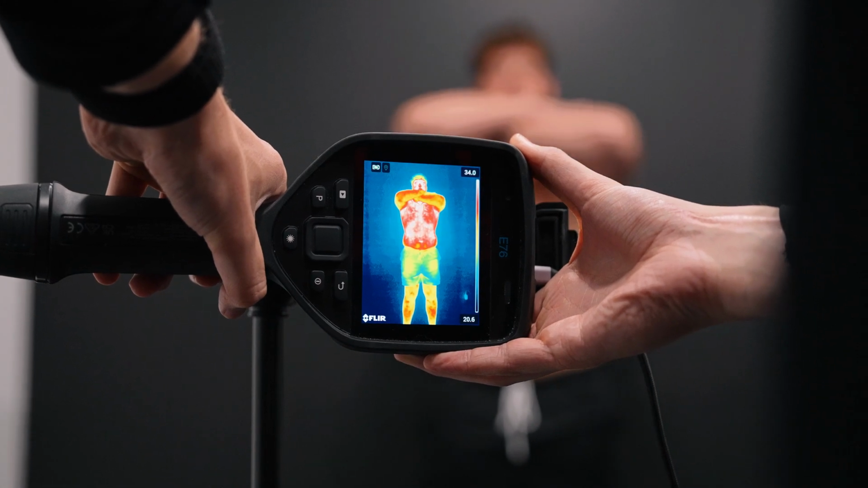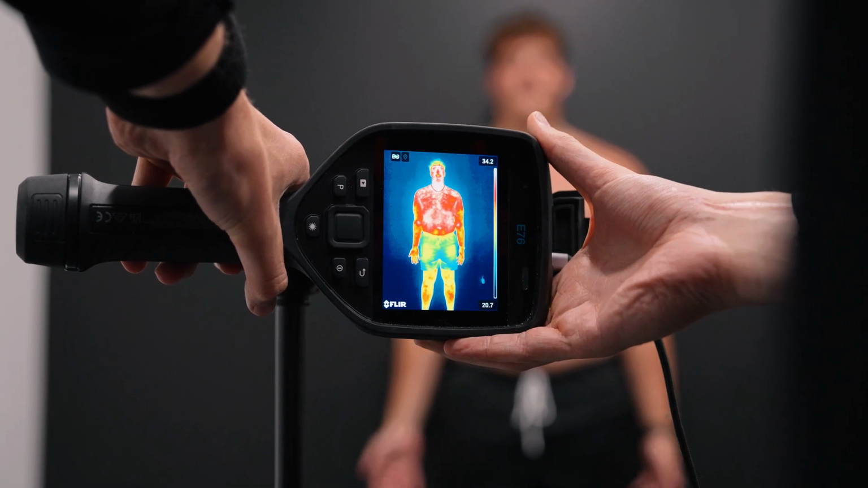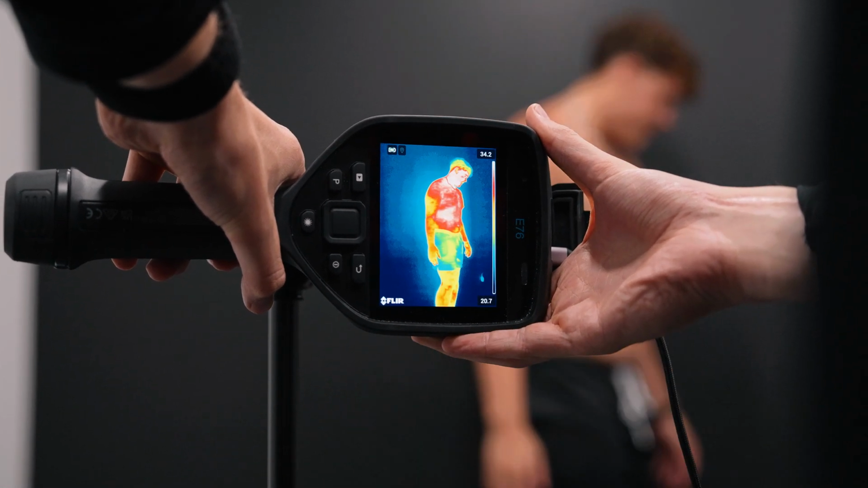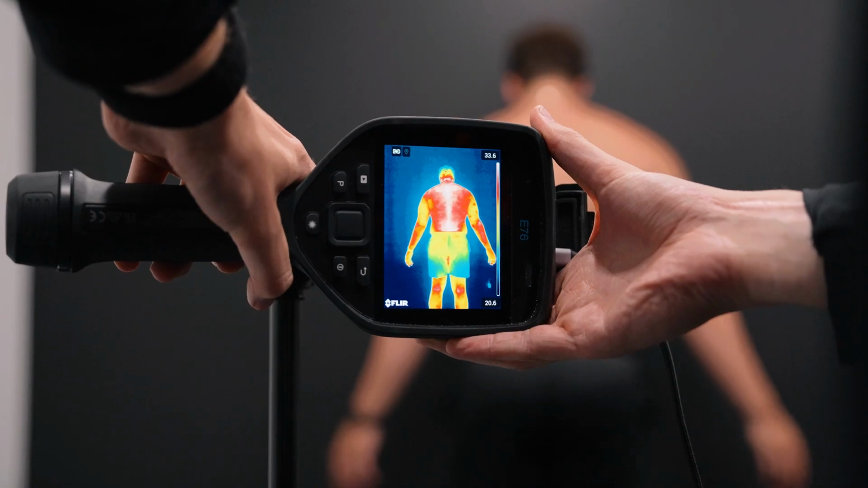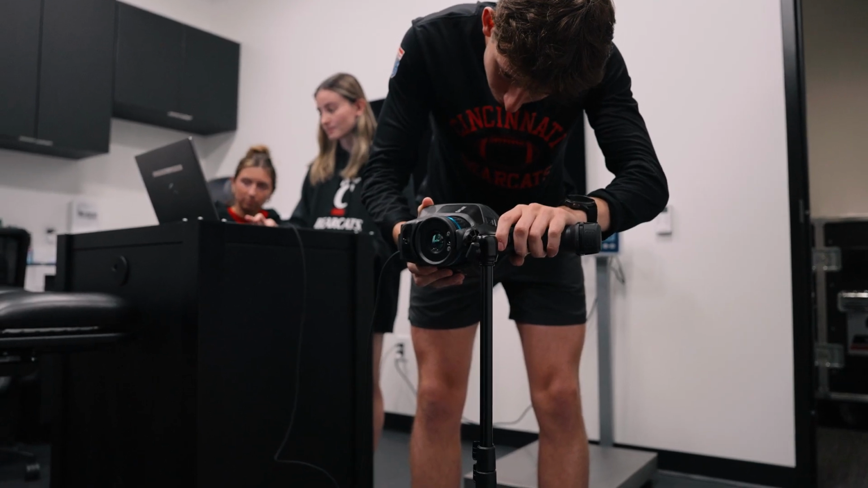We use it on a handful of injuries across the spectrum, whether that was soft tissue injuries or ankle joint injuries, that type of thing. But being able to see what that body part looks like immediately following the injury, and then tracking that out over the course of two to three weeks to see how that is resolving, how the tissue temperatures are changing. It's another piece of the puzzle.